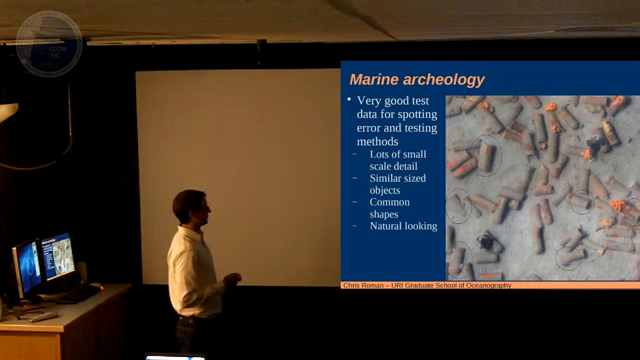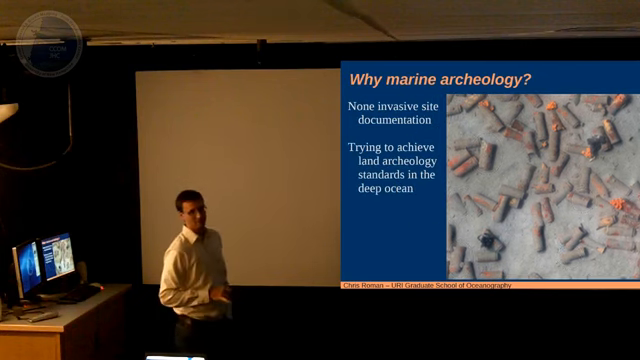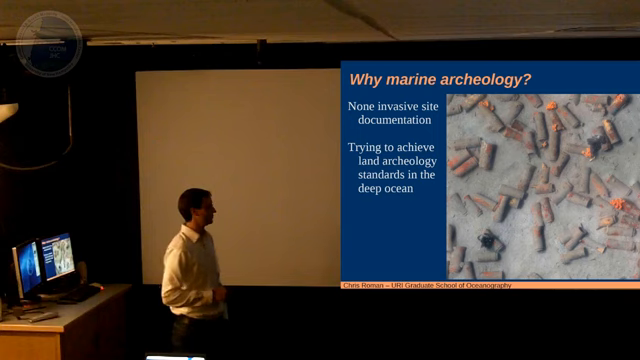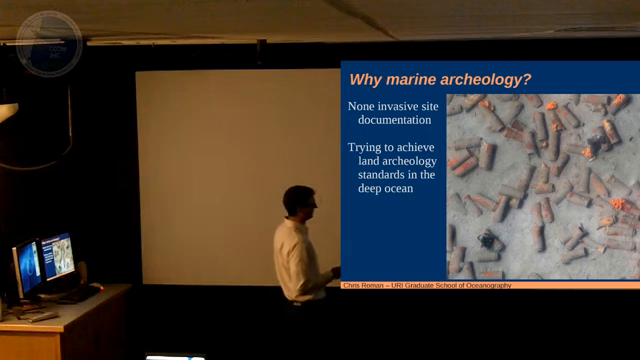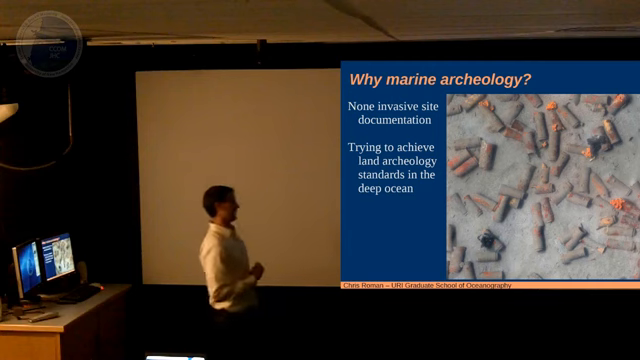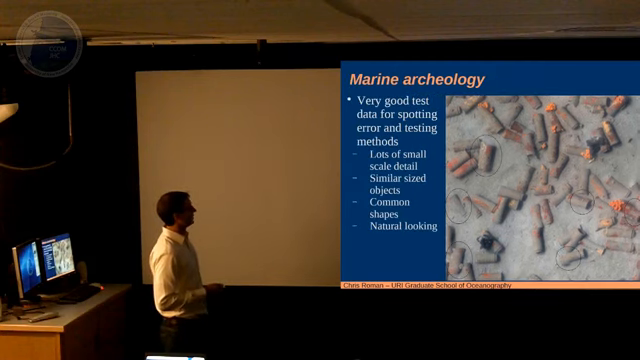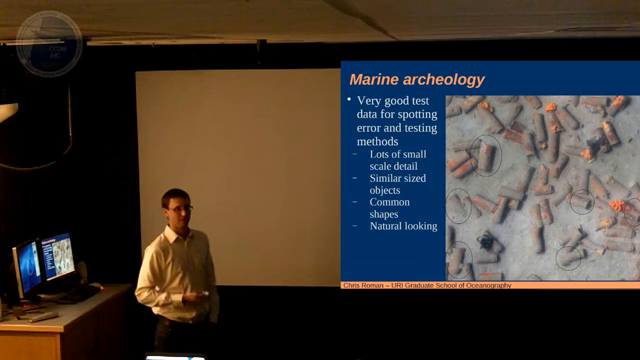So we're trying to get to these land archaeology standards, where you don't want to touch anything. As soon as you touch something, you're in a world of permitting and culture, and you just don't touch anything. That's the safest rule. So you want to be able to document all this stuff in a forensic way remotely. But I'm not an archaeologist, and I can't keep any dates straight in my head, so why do I care about archaeology? Well, it turns out archaeology sites are really good diagnostic sites for teasing out errors and learning about your mapping techniques.